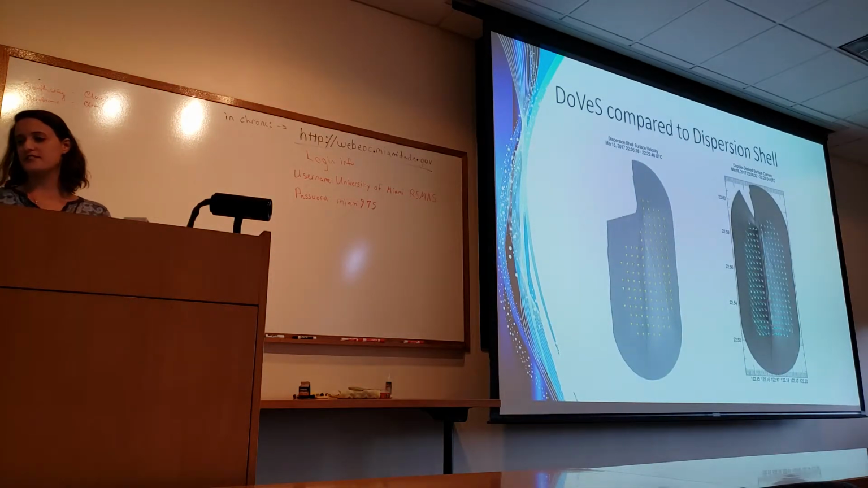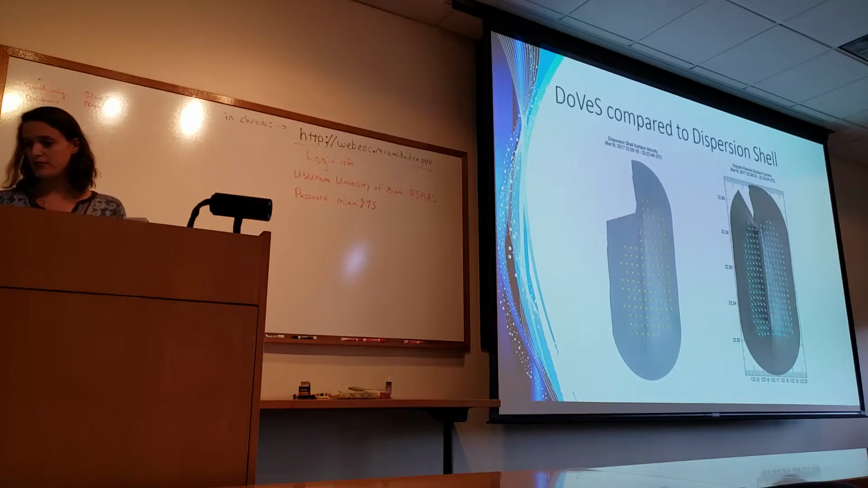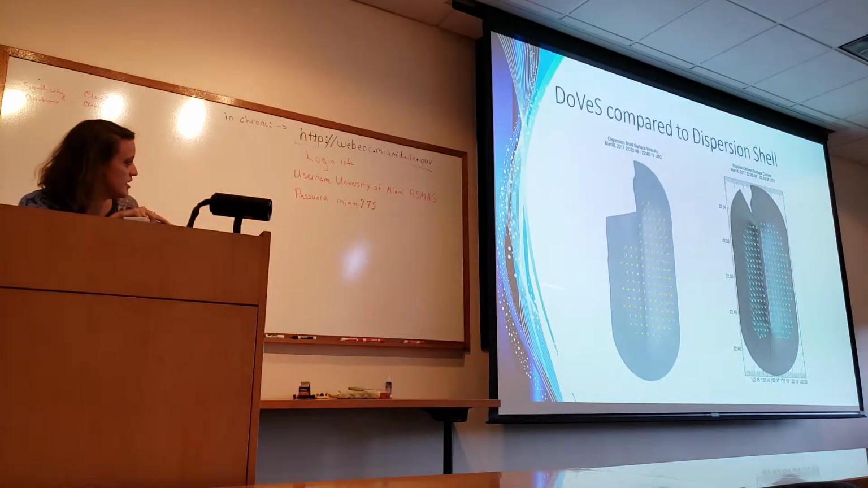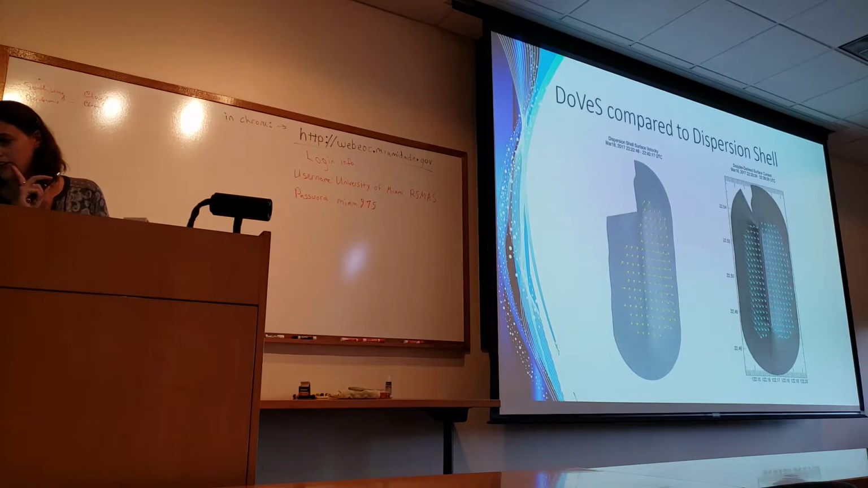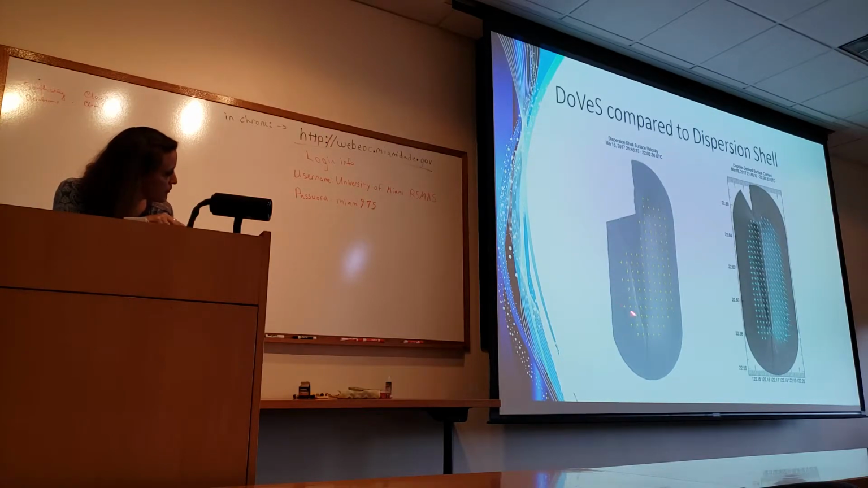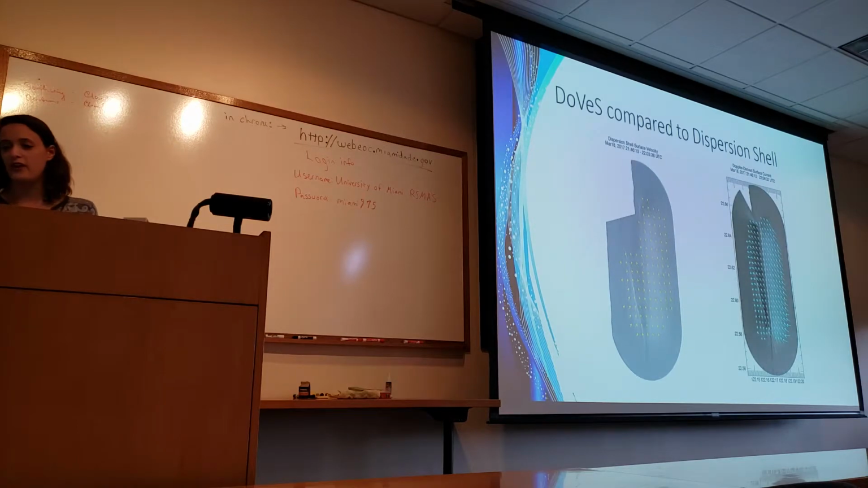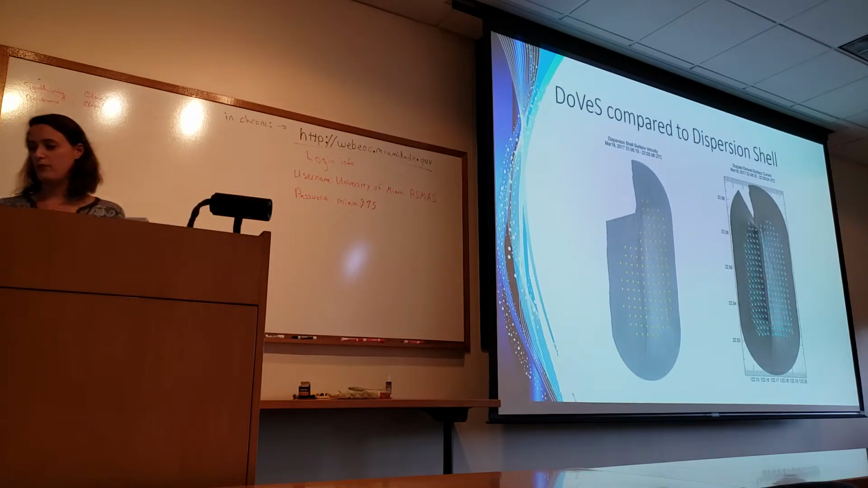This is an example of Doves compared to the dispersion shell. On the left in the yellow is dispersion shell currents, and on the right is the Doppler-derived currents. You can see that right here a front is coming through. It's difficult to see from this angle, but it's less the front coming through and more just the ship going through the front, but you get the picture.